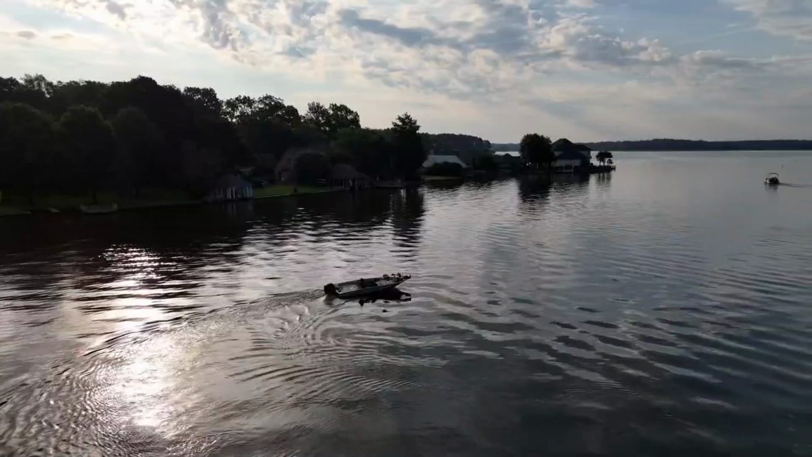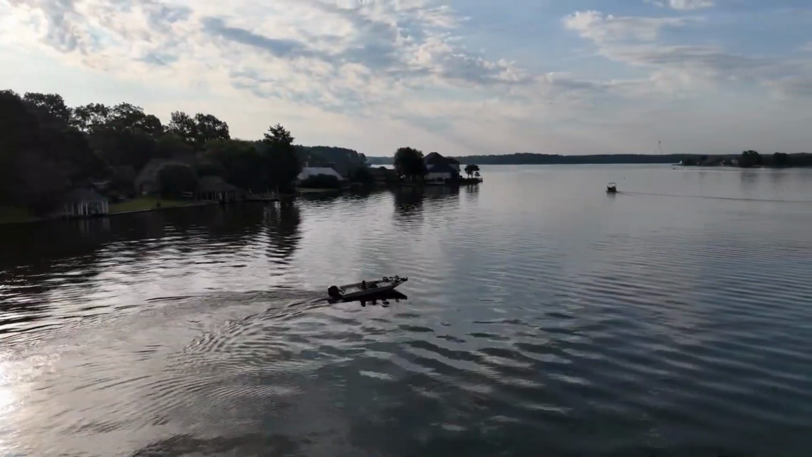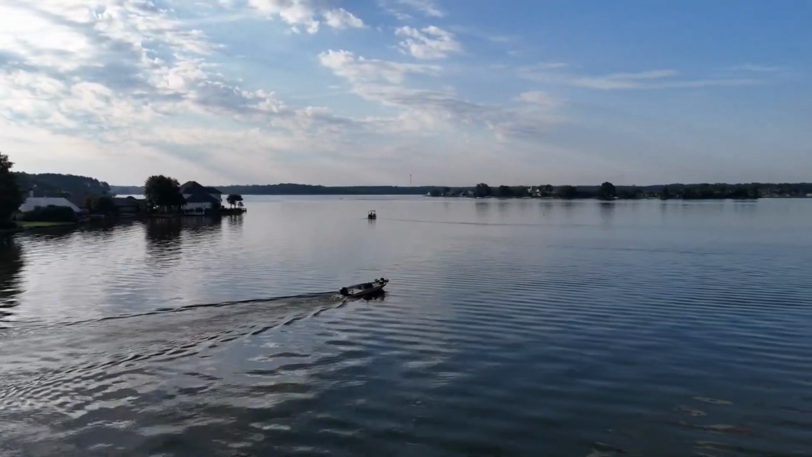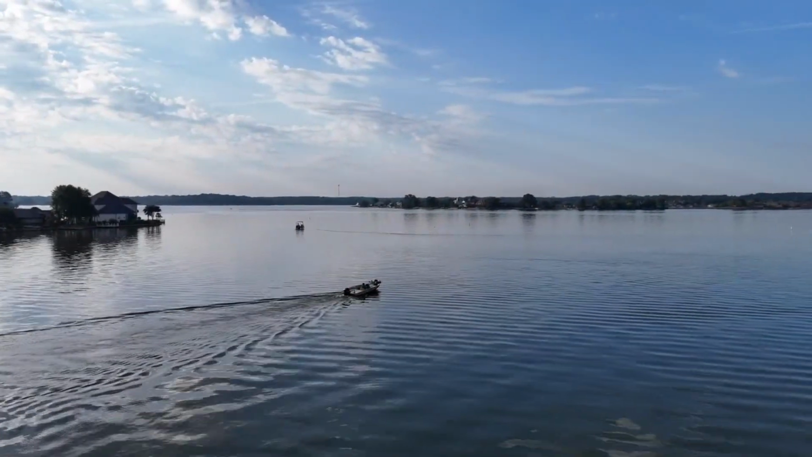Ended up catching 18 fish. Let them all go today. Some of them were really good ones. This time of year can be really tough, but just keep on fishing. Thanks for hanging out. See you next time.